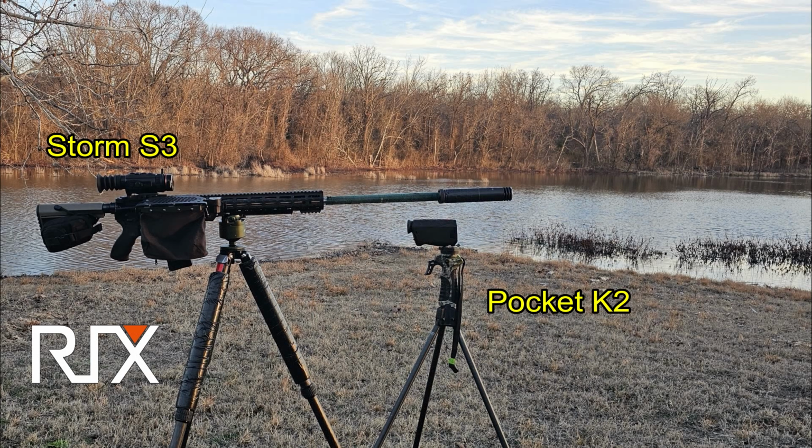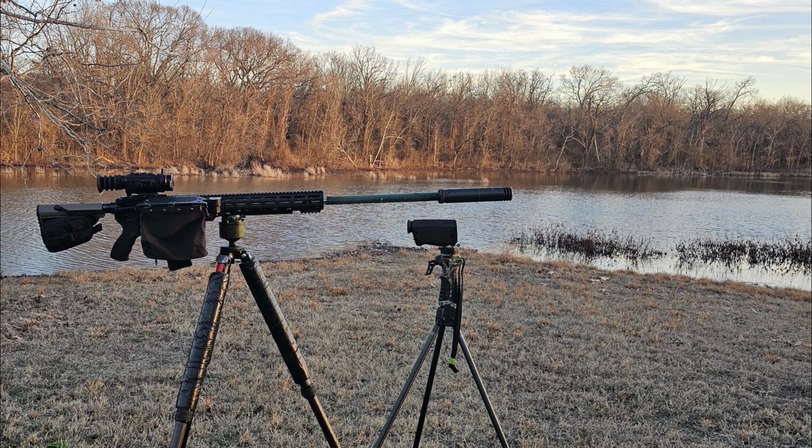But on the next hunt I've changed over to the Storm S3 from Rick's, and I'm doing a little beaver hunting. Now if you can see this tuft of grass for a reference point, I'm going to be shooting a beaver close to it, out in the lake out at about 80 yards.